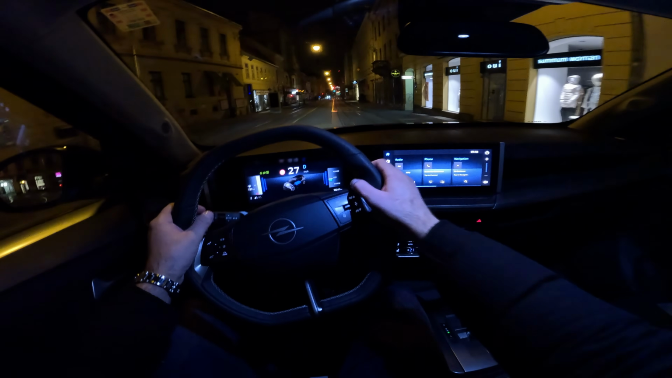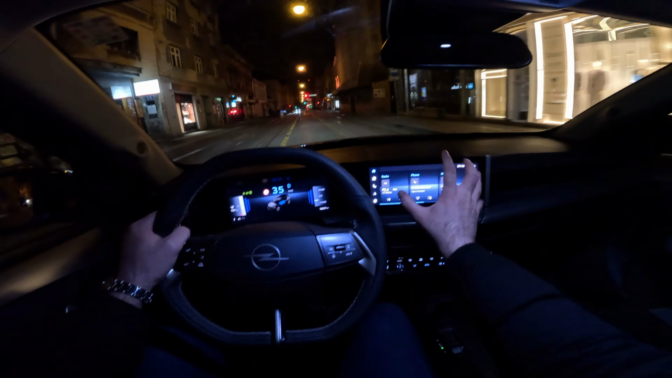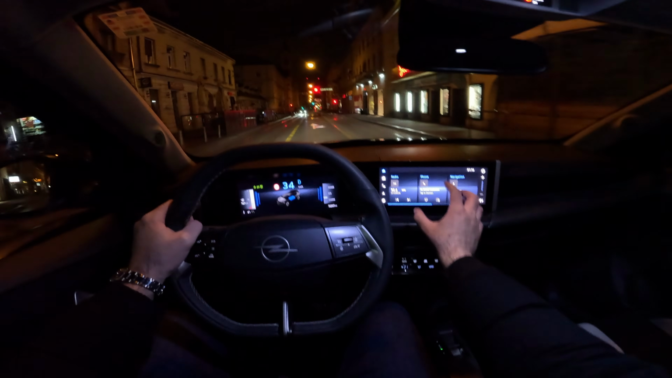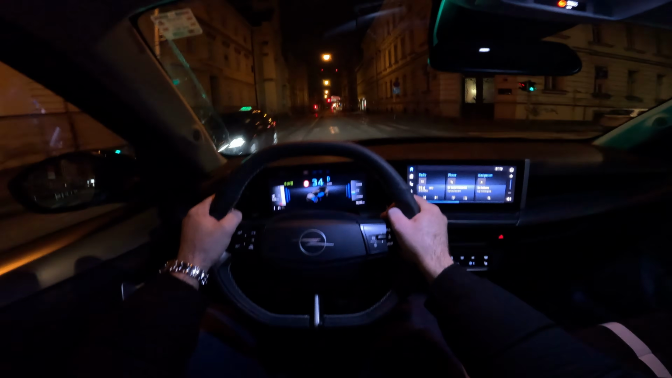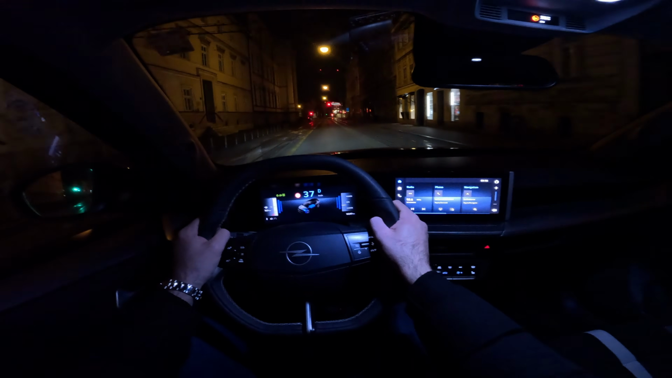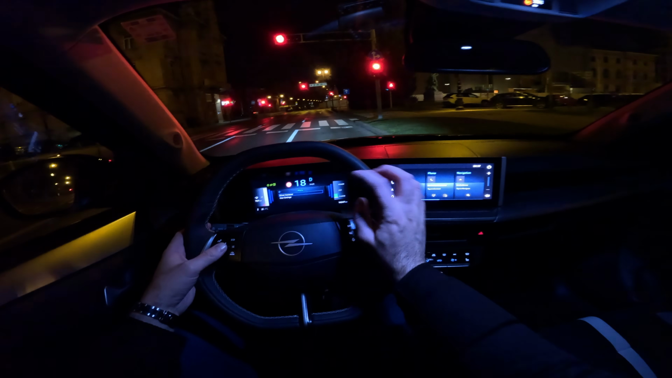So the layout in front of us, 10-inch digital cockpit and the 10-inch main touchscreen. Now the base model, the Edition trim, would get you the phone holder. So you don't have the screen, you have the holder for your phone. And then again, GS line, GS trim gets you this lovely dual screen layout. You can also change between various things here on the digital cockpit.